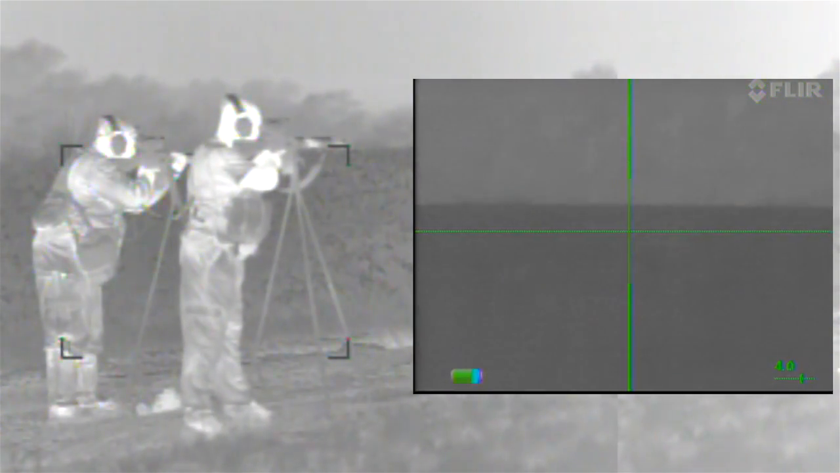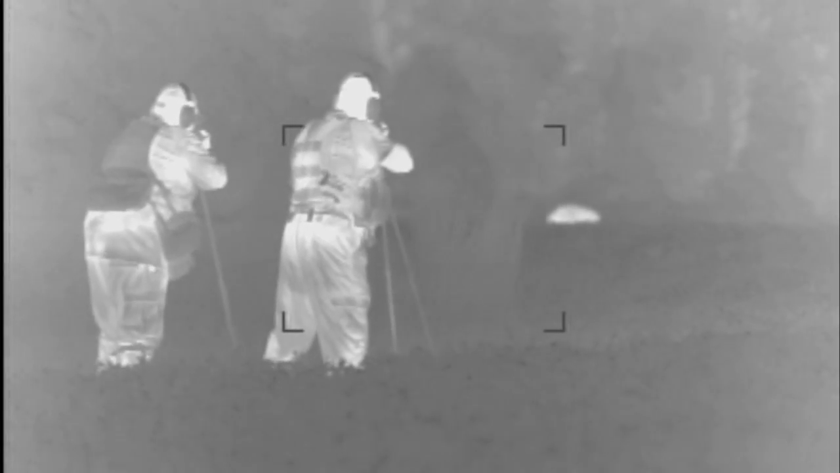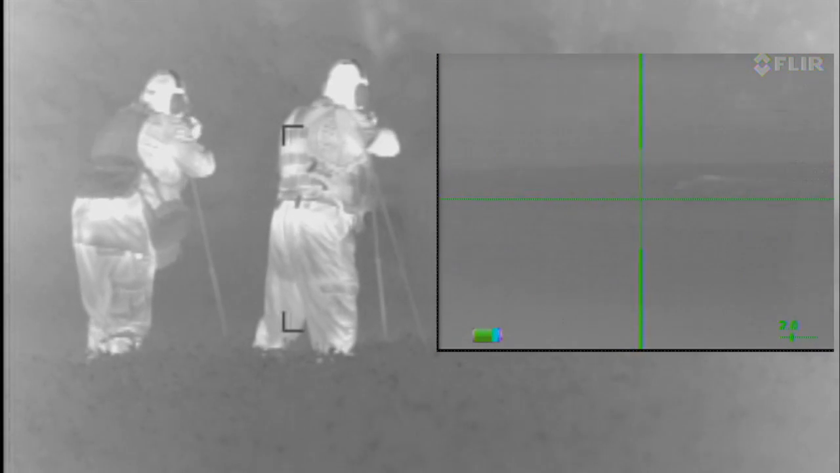Safety's on. Okay, take your safeties off. Okay, on 0. 3, 2, 1. Safety on. That's a pretty good sized pig.